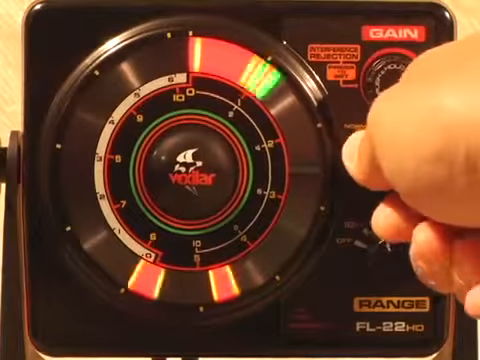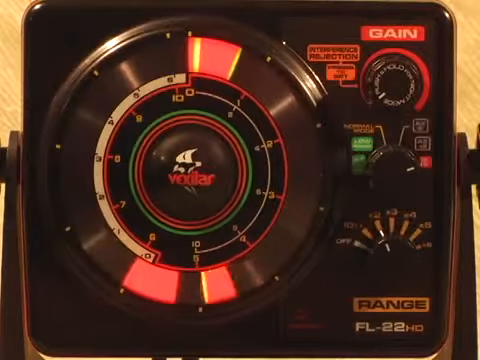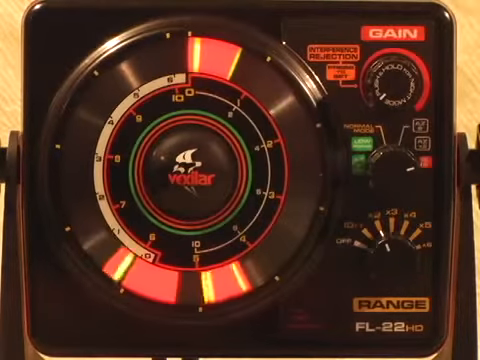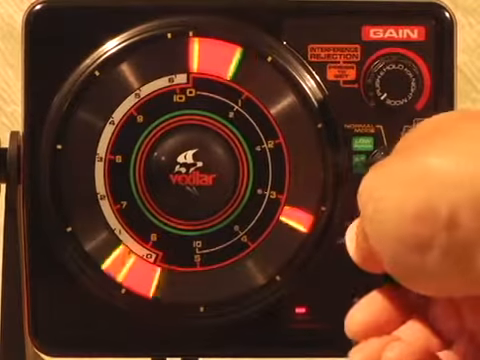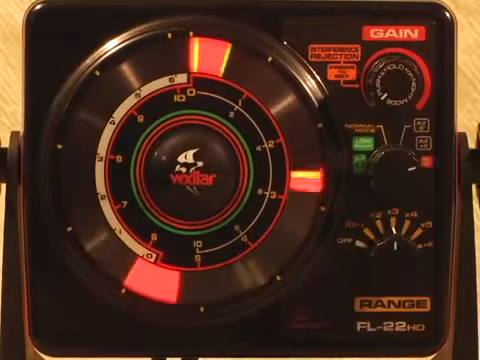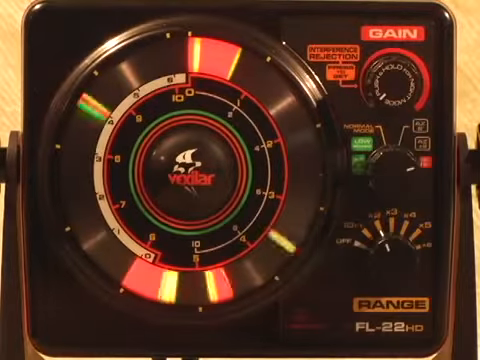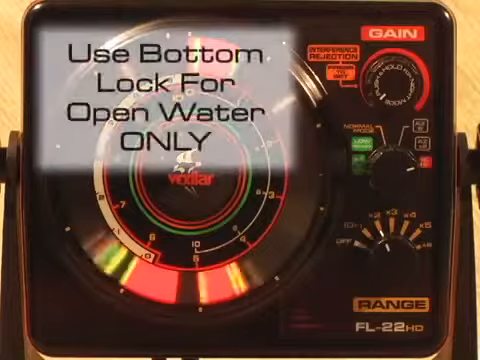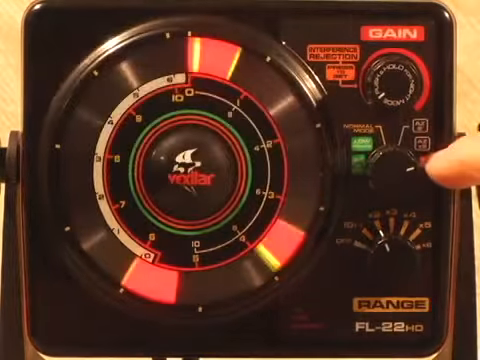When you switch to the BL 6-foot mode setting, you are in the bottom lock setting, which is only used for open water application. This mode locks your display to show you the bottom 6 foot on the left side of your display, but the actual depth may be going up or down, and you'll be able to see this on the right side of your display. Again, the BL6 mode option is for open water use only.